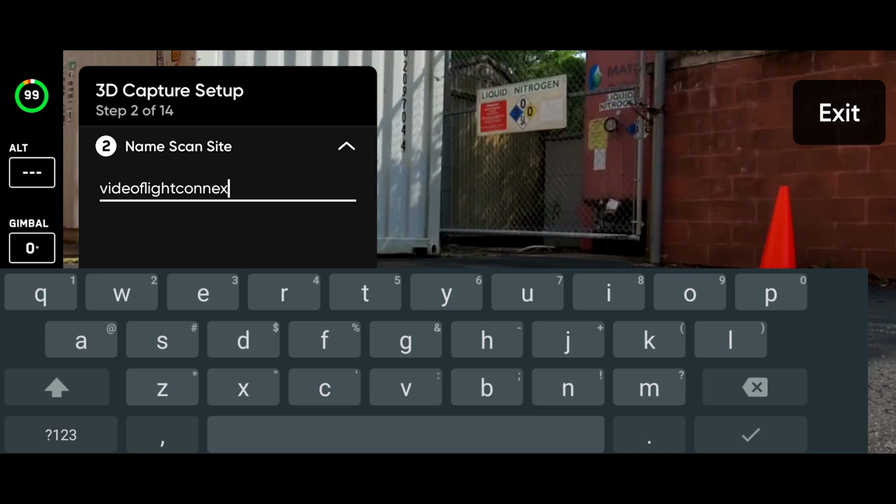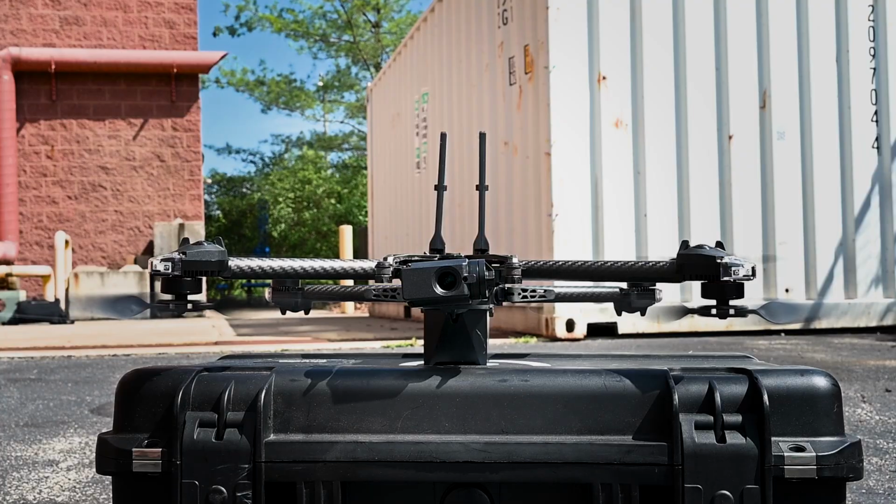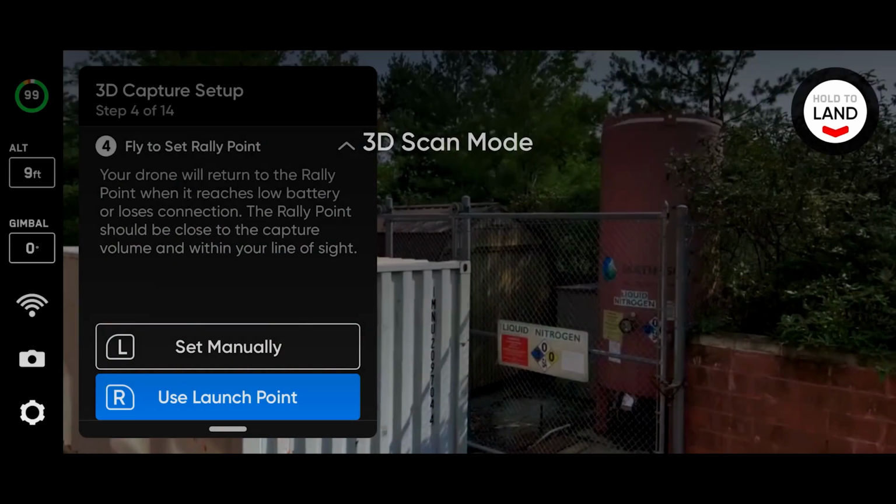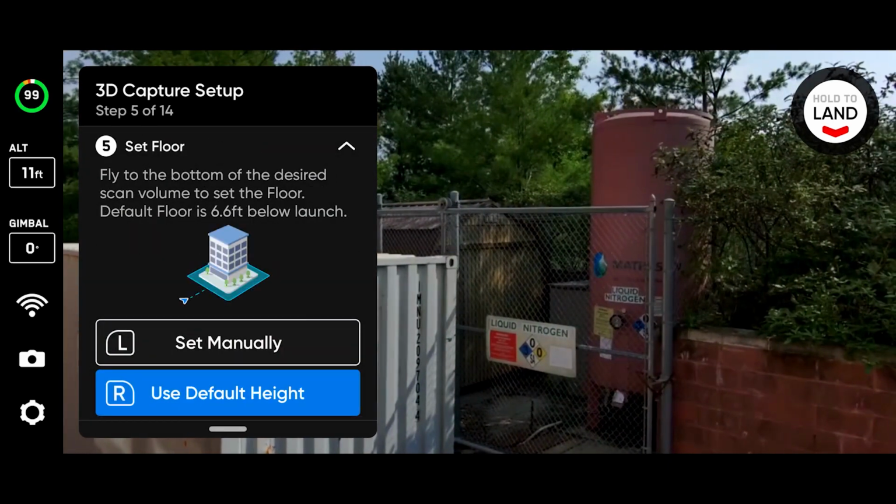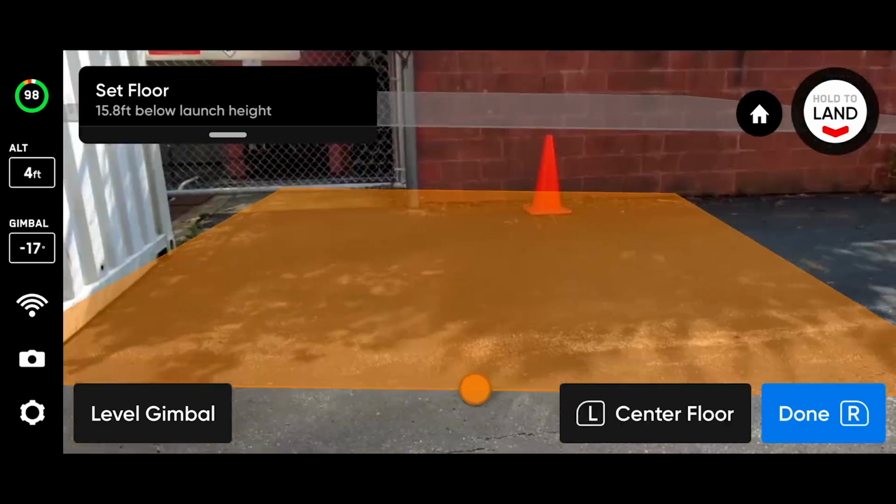The first step is to set up and launch the drone near the structure. Then it is piloted to obtain the desired observer view. Next, the floor, ceiling, and pillars are set to define the volume for the 3D scan and the boundaries for flight.